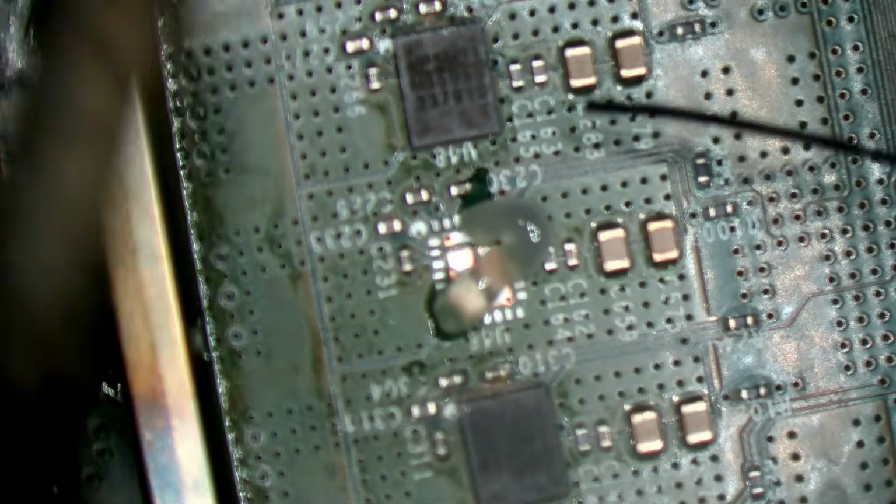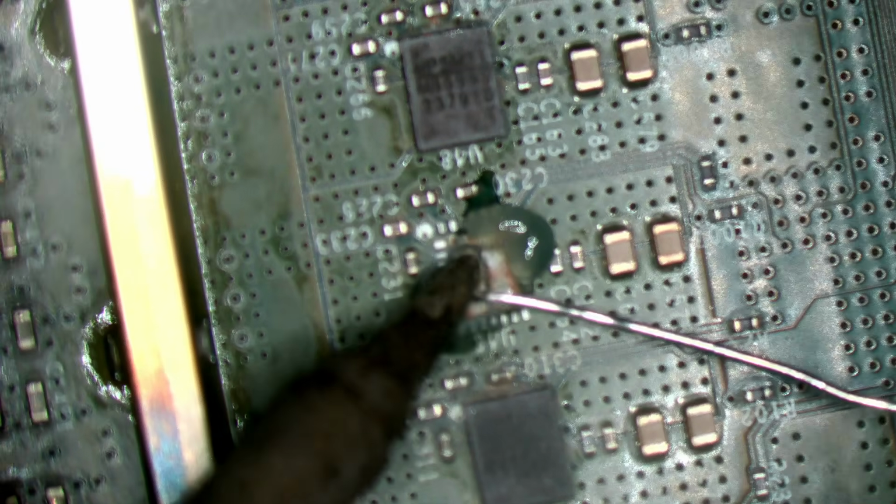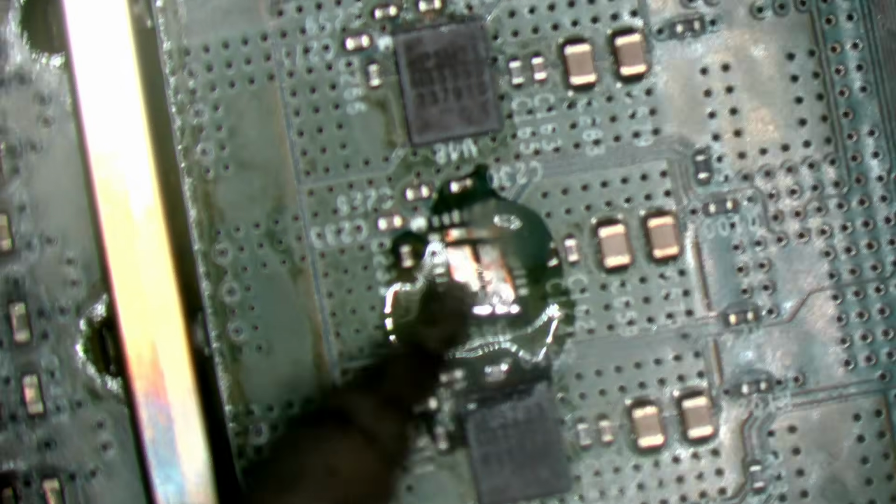I'm not trying to get out of anything, you know, warranty or anything like that. I just don't think there's any way of predicting this really, because it's a random MOSFET in the middle of the pack that's failed. It's not like it's the one next in line, or the same area which I initially repaired which has failed. It's a random MOSFET in the middle of the pack. It's on the same circuit.